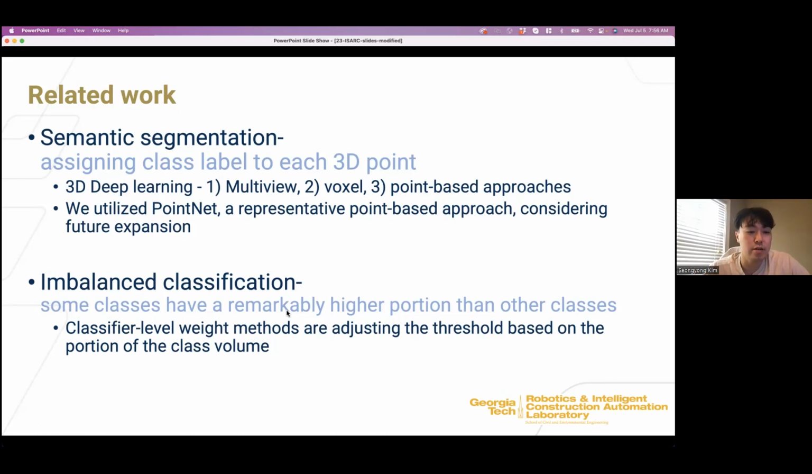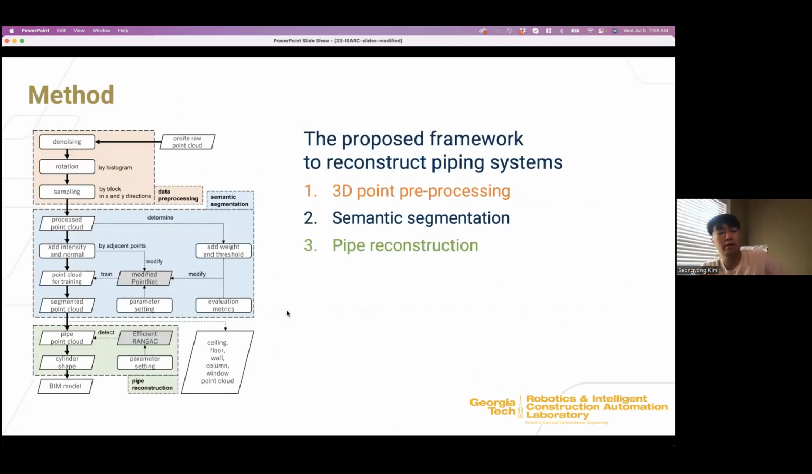For this study, we are using classifier-level methods, like adjusting a threshold or adjusting a weight based on the portion of the class volume. So here is the proposed method, which consists of three parts: the 3D data preprocessing, and then the semantic segmentation and the pipe reconstruction.